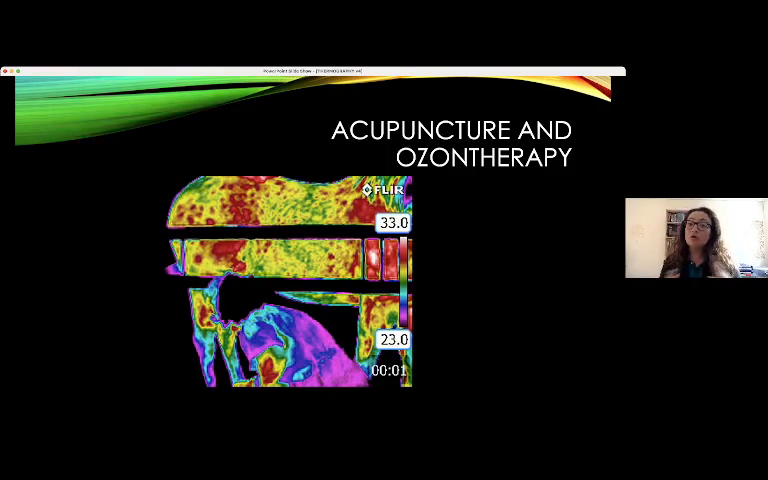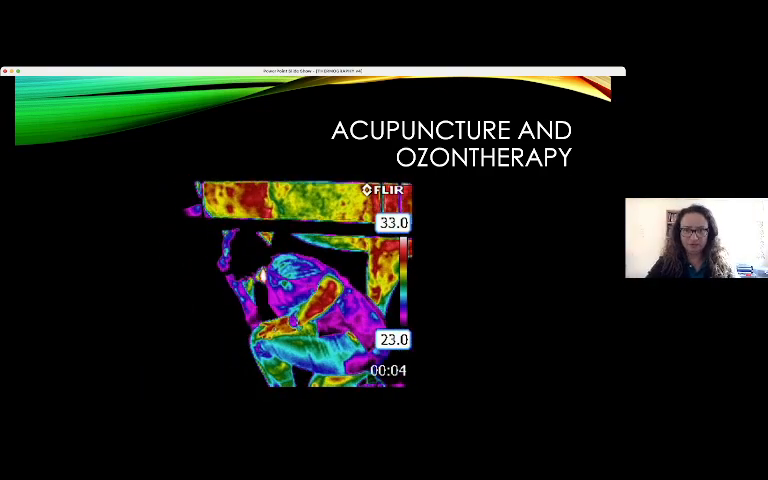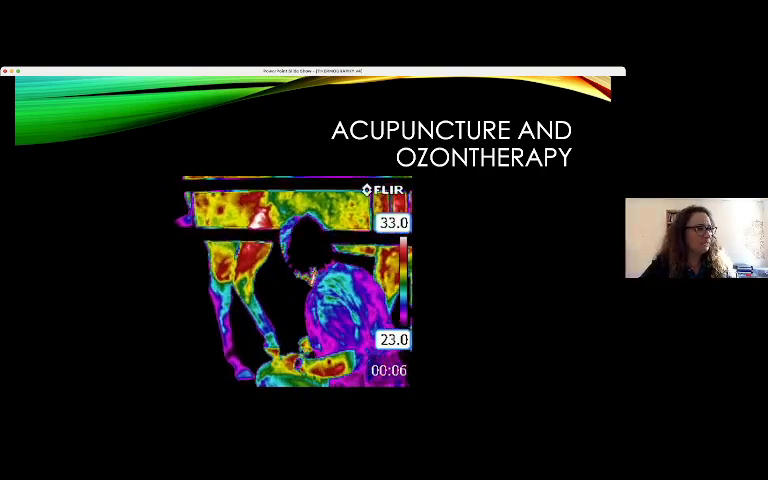And the combination of acupuncture and ozone therapy: the increased blood perfusion of acupuncture, and after that the anti-inflammatory effect of paravertebral ozone therapy. See, please. They start. I will move forward also because the video has 20 minutes.